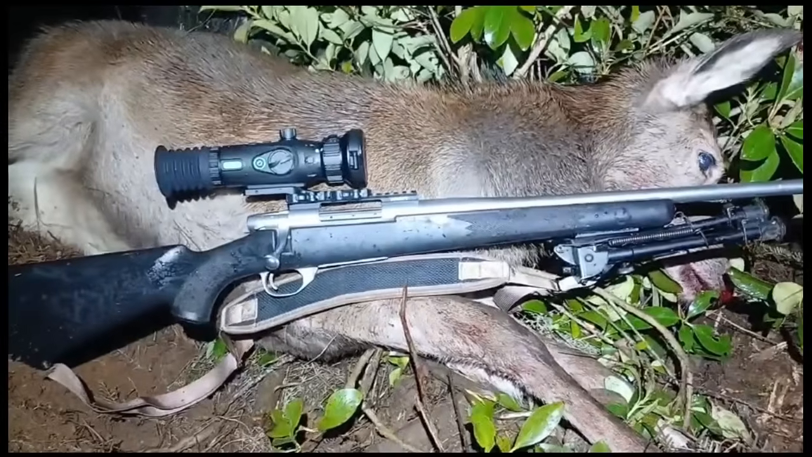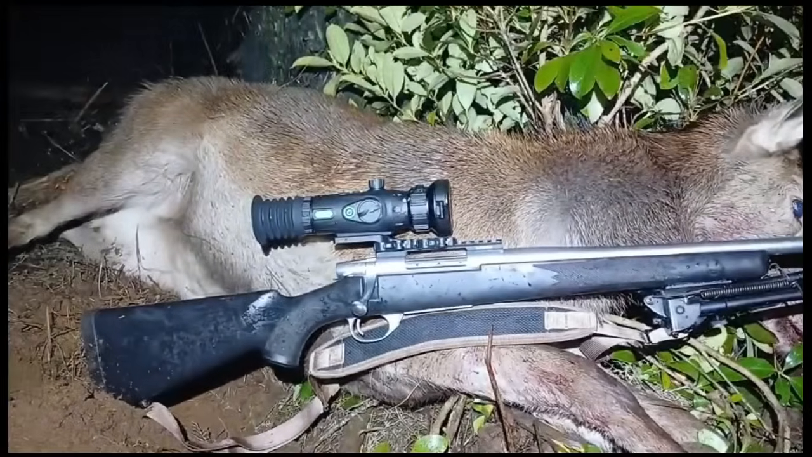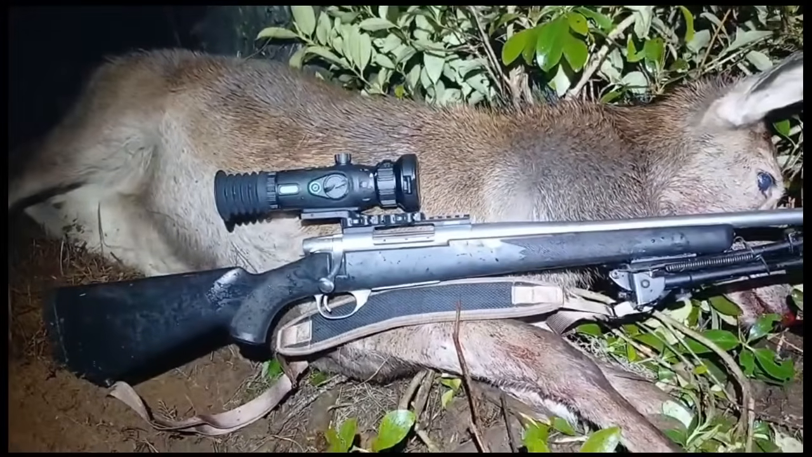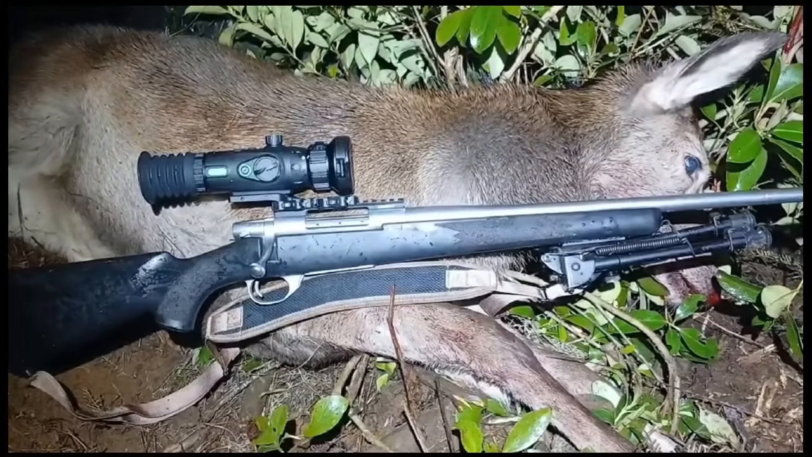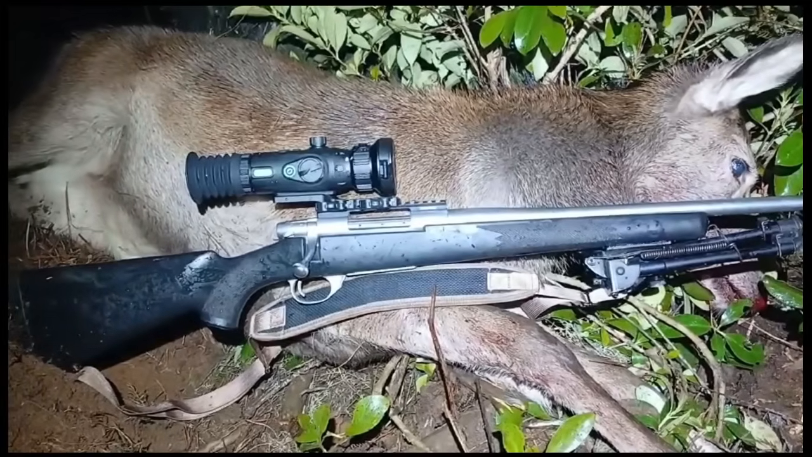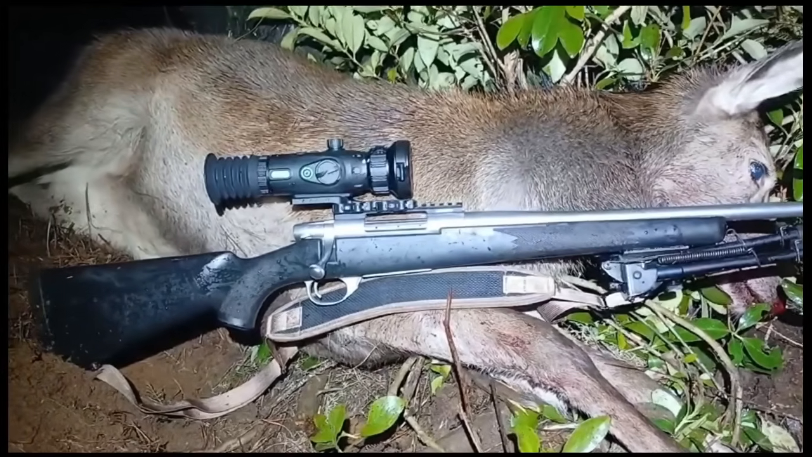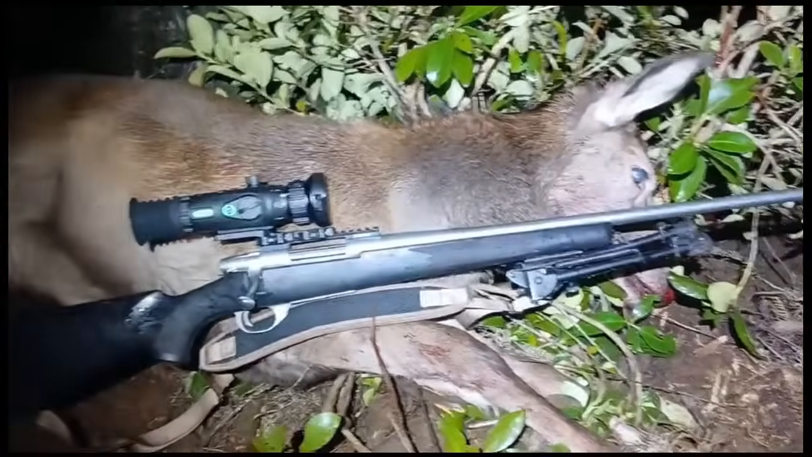Got set up and obviously done a bit of filming before I fired, and not sure what was going on with the rangefinder. I'll probably have to read the instructions a bit better. I was just sort of playing around with it today, and need to learn how to do it a bit better obviously, but I knew how far it was up here, so took the two shots and job done. Pretty cool.